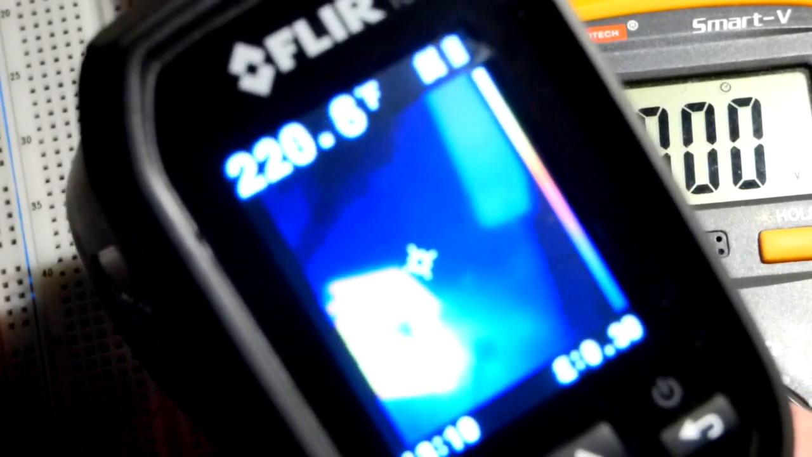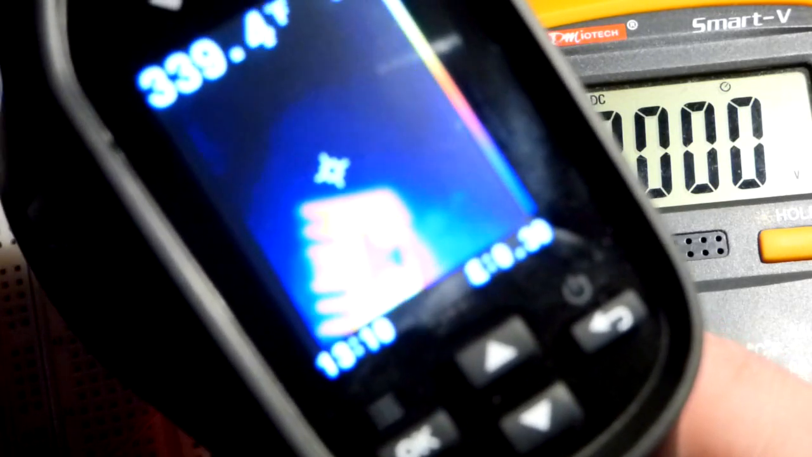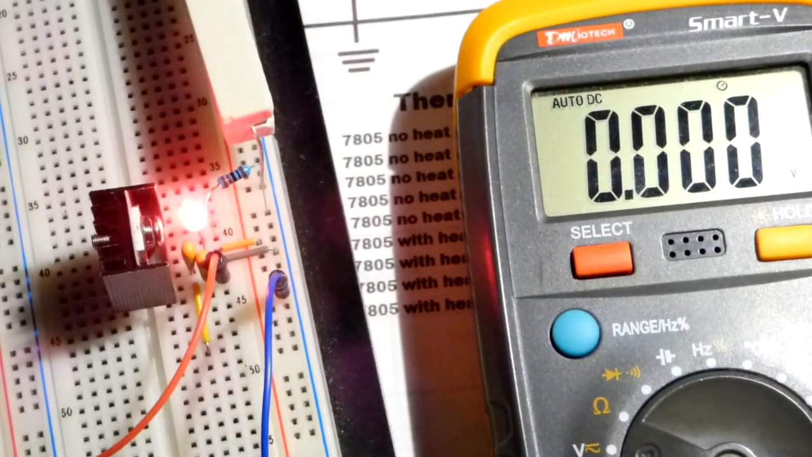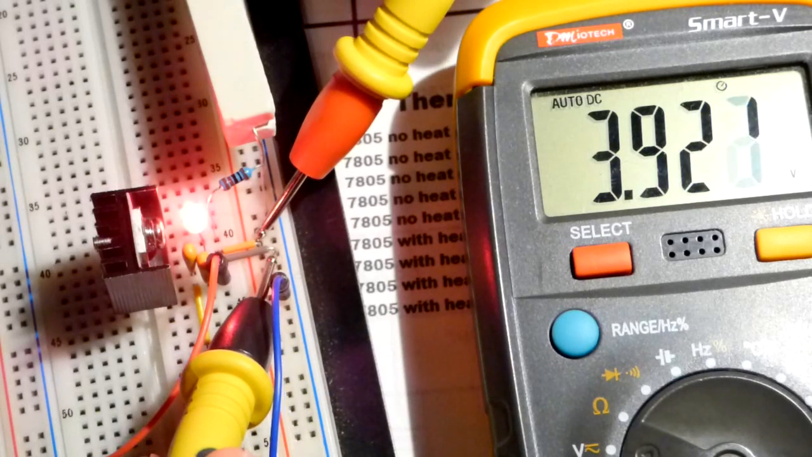So let's turn the fan on right there, and I can see the current slowly going up on the power supply. In any case, it's hard for me to find a perfect spot to get the temperature. Looks like it's about 382, and it might have just dropped a little bit. But we should see pretty soon that the 7805, okay, we're getting close now, it's 410 milliamps of current, so it looks like it's making progress. We should have a little more than about 4 volts coming out.